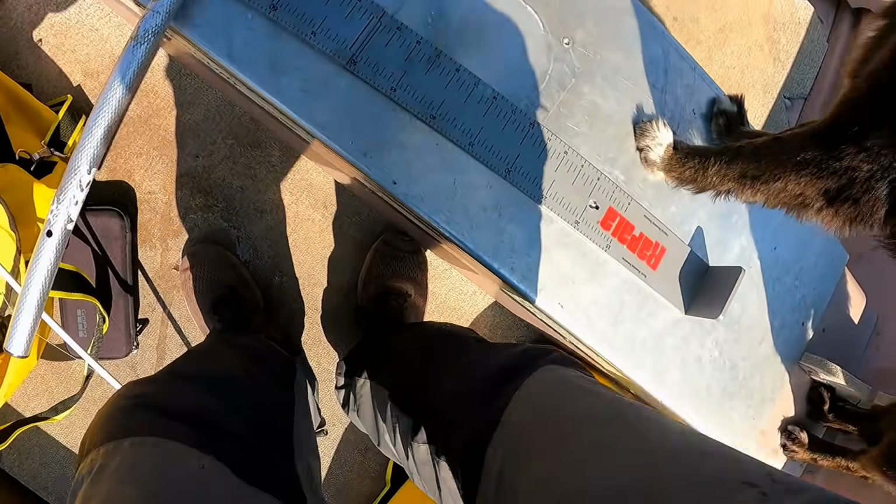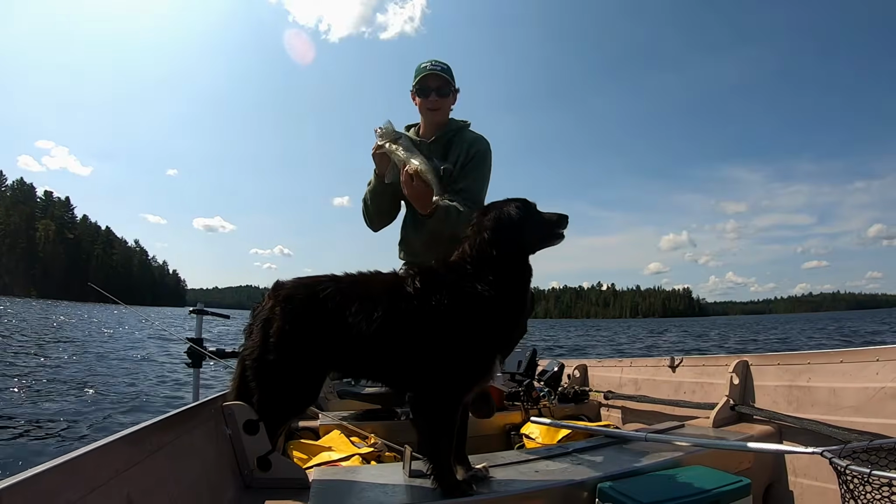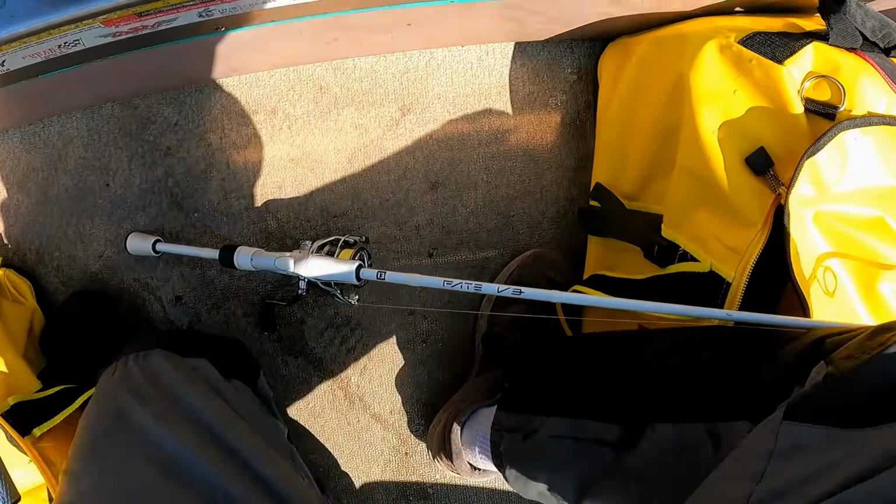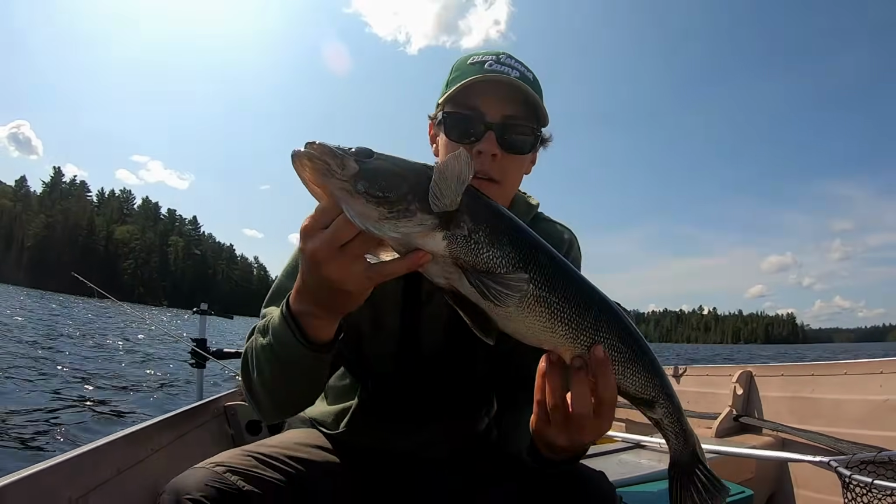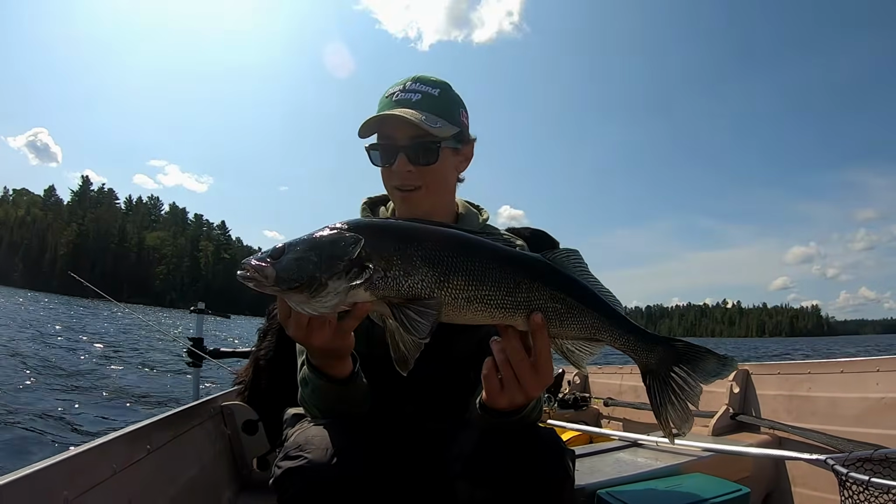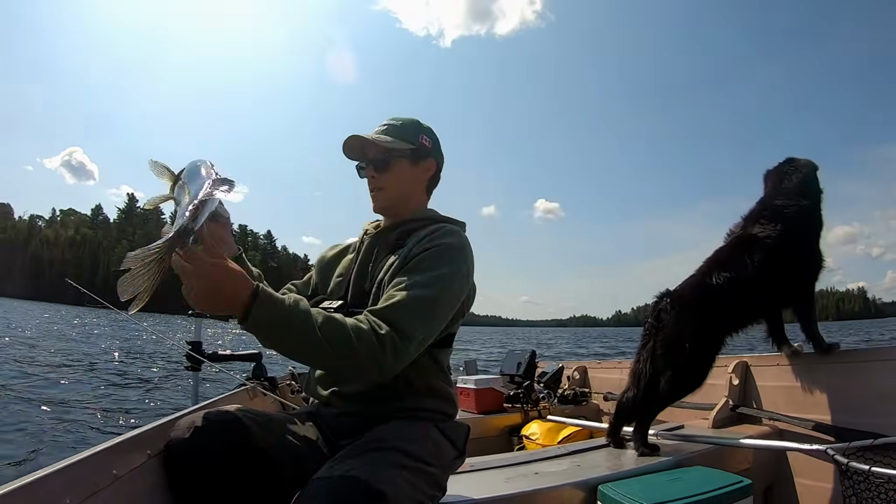Have ourselves a morning. This is awesome. We figured out the pattern here, and we figured out the spot. It's always nice when something like that comes together. Maggie's right in the way, but look at that walleye. Get a quick measurement. He's 24, he touches 24. Another beauty walleye. This last hump that we're fishing, don't have much time, but man, back to back 23, 24 inches. It's awesome.